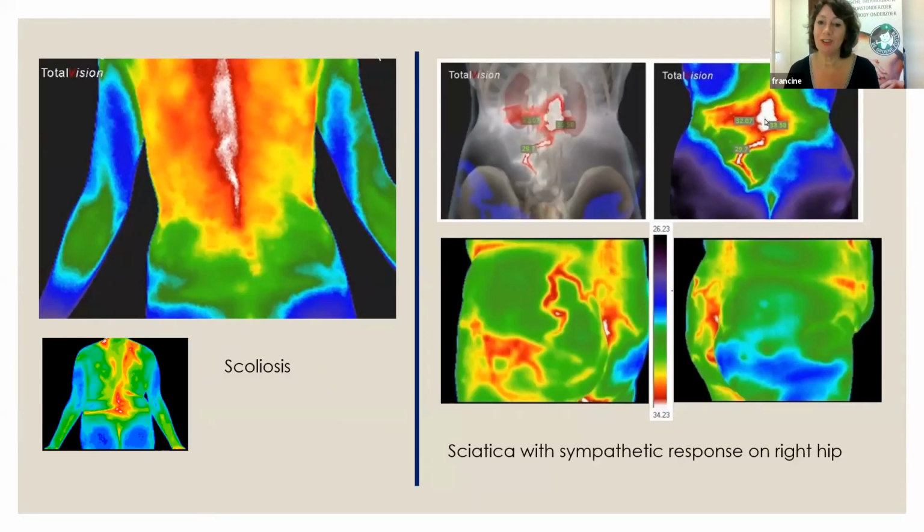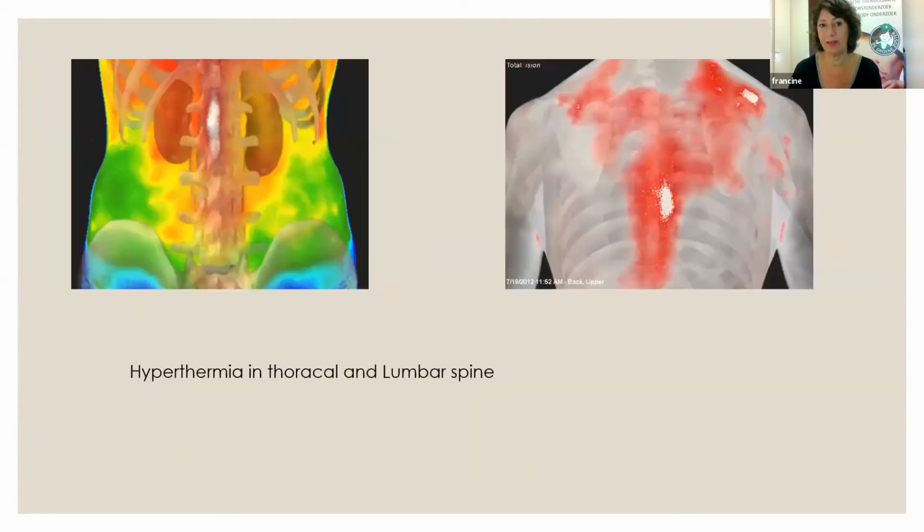So, more images. I like to show images because it really clears out what thermography is looking at. And the most beautiful thing I see is in the lower right corner. You see there's sciatica with a sympathetic response on the right hip. So the right hip is not staying green, but it turns blue because it's referring blood to the other side to help the other side. So scoliosis, crooked back, we see so many things.